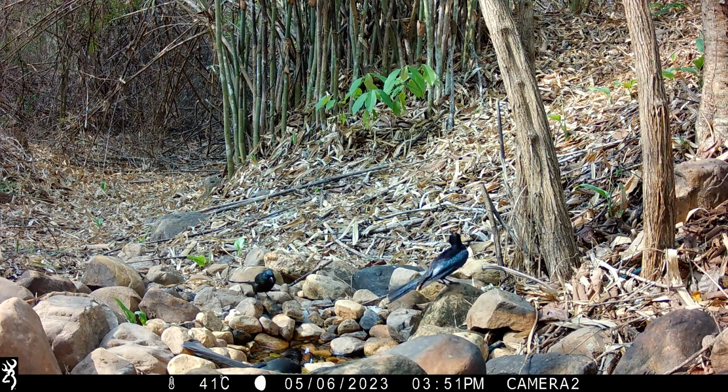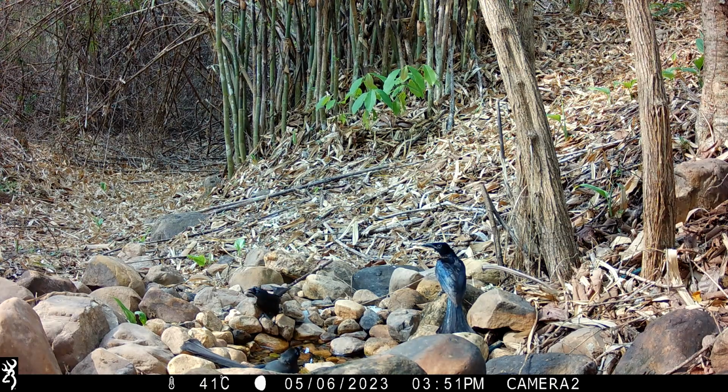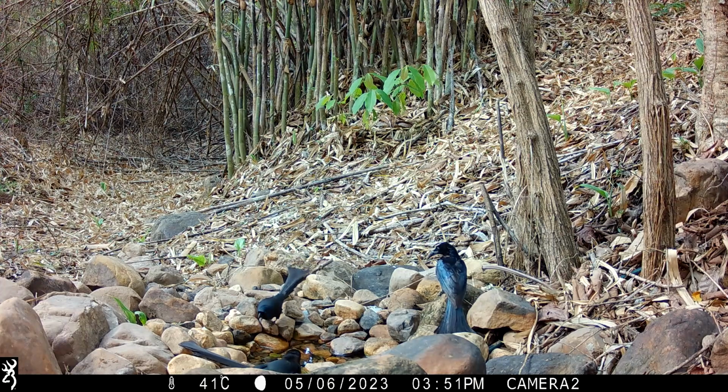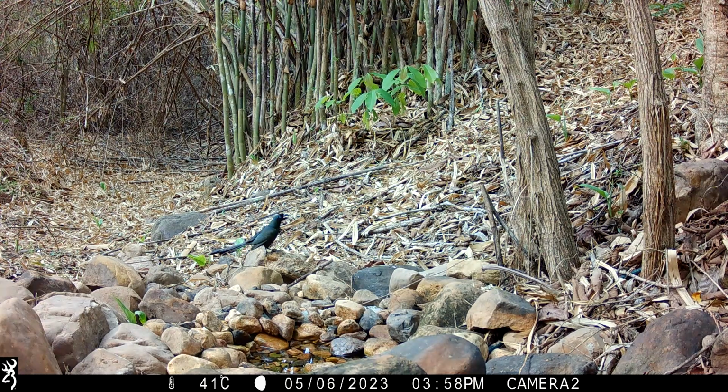Nice comparison here between the tree pies on the left and that hair-crested drongo on the right. Look at the light shining off the plumage of that drongo. So as I said, this pool appears to be too small.